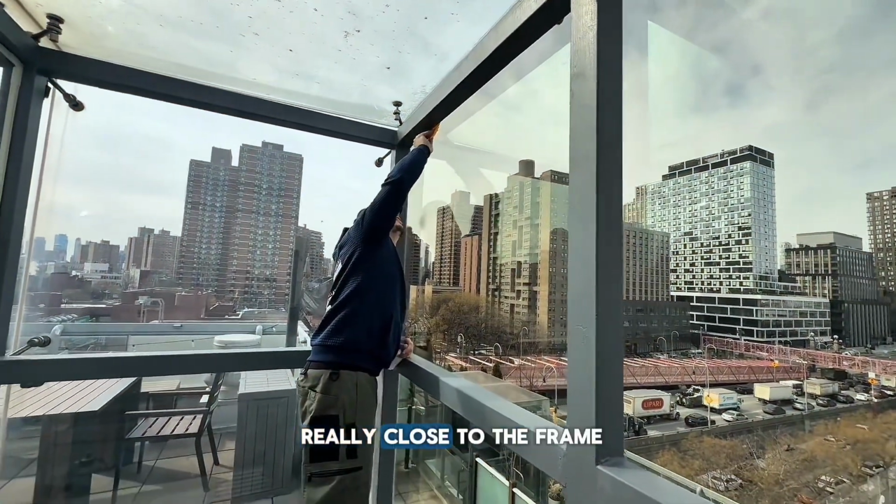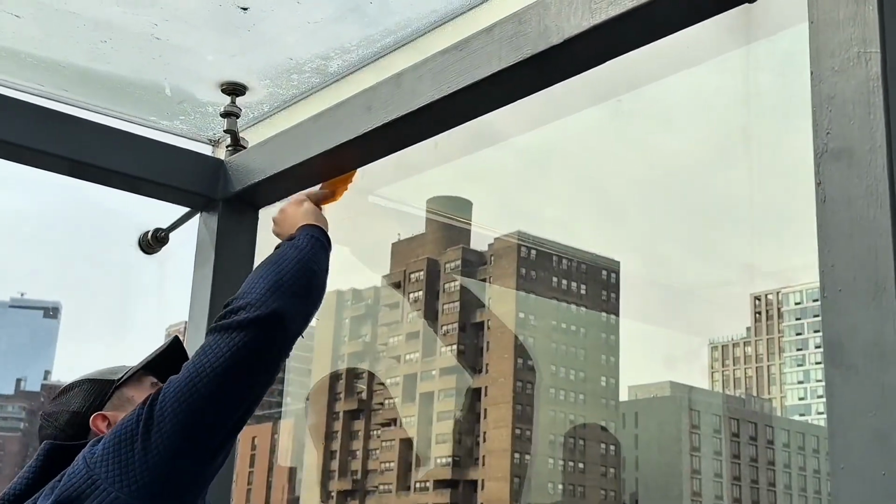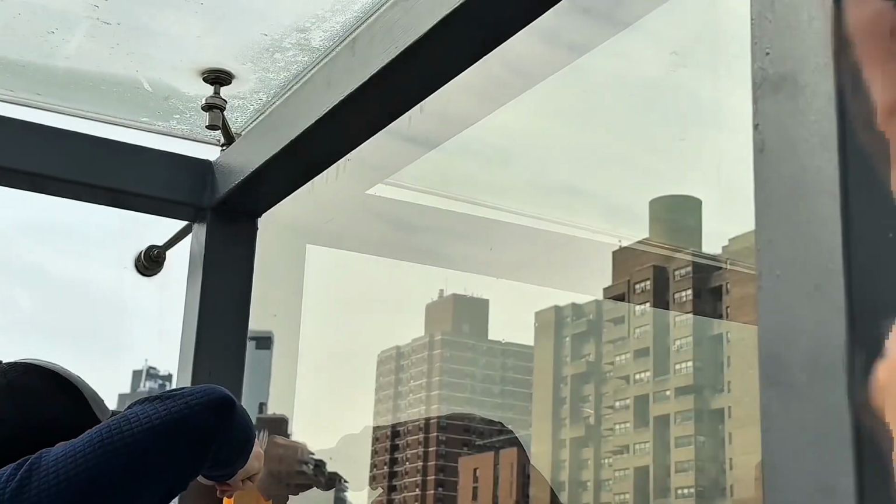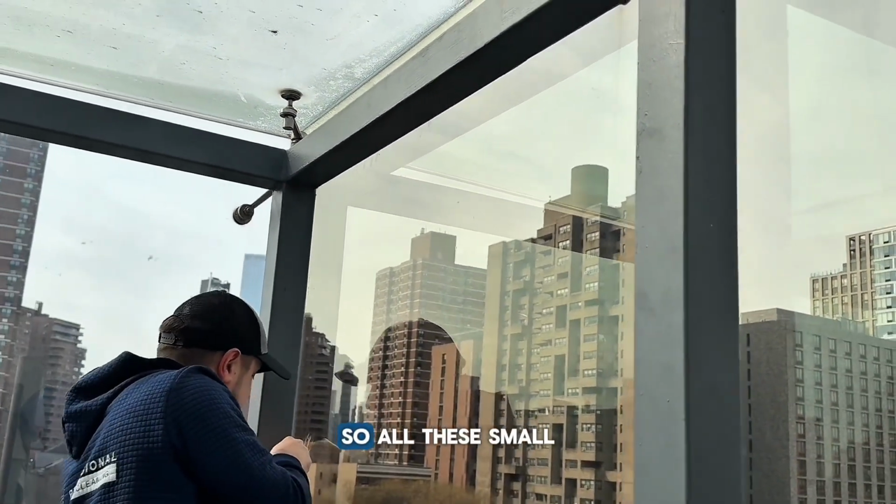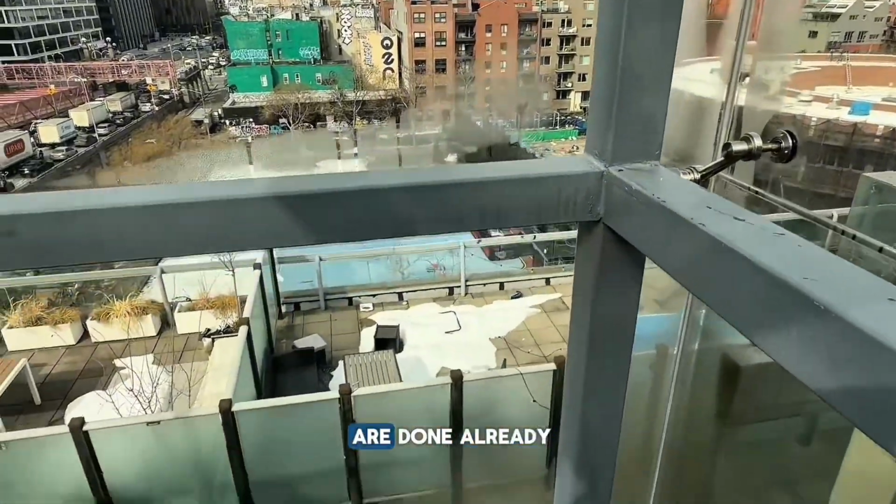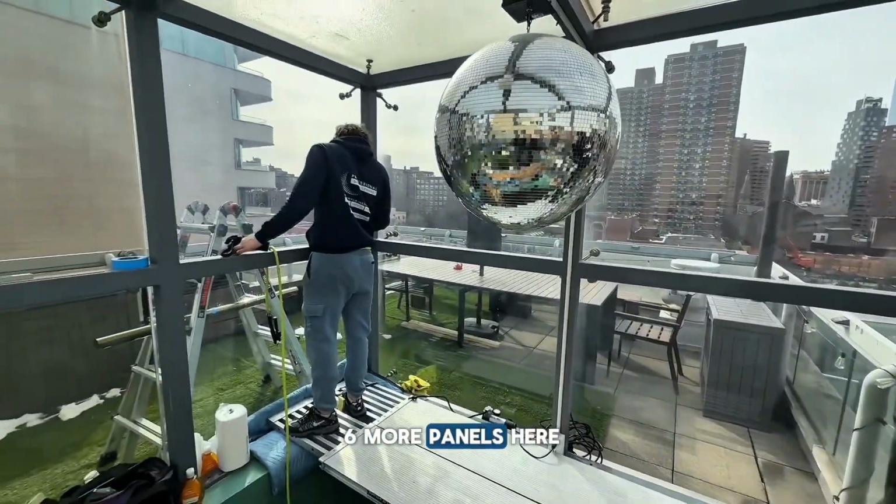And the panel is really close to the frame, and some water bubbles developed. So Roman is trying to fix it, squeeze out the water. This framing is close to the frame, and we couldn't do it in one piece. So all these small pieces needed to be installed separately on the top and here on the side as well. So all these panels are done already. They still need to do the roof and 6 more panels.